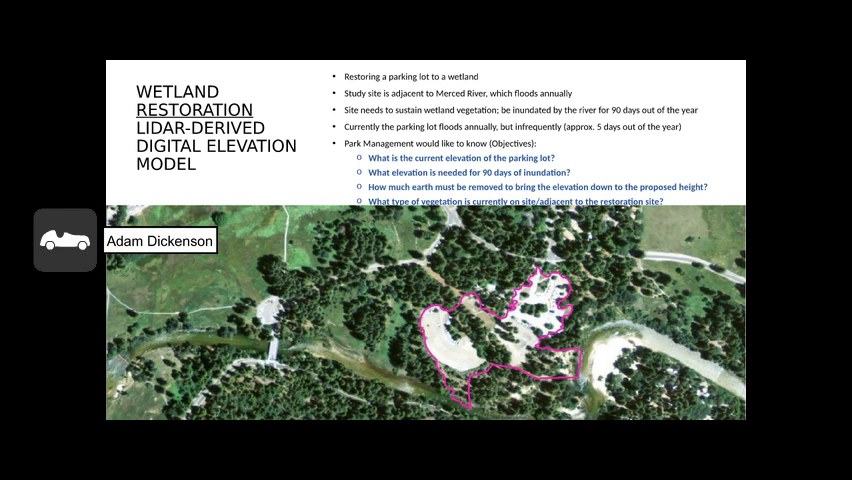So park management wants to know what the current elevation of the parking lot is. They want to know what the elevation would need to be for it to be inundated for 90 days out of the year. And then they want to know the difference between that and the volume of earth that's going to be needed to be removed for this wetland project. They're also interested in just what kind of vegetation type currently exists in the restoration site.